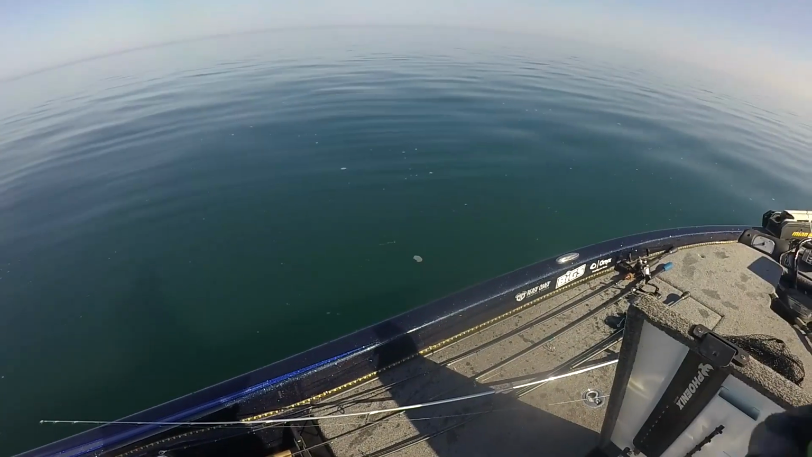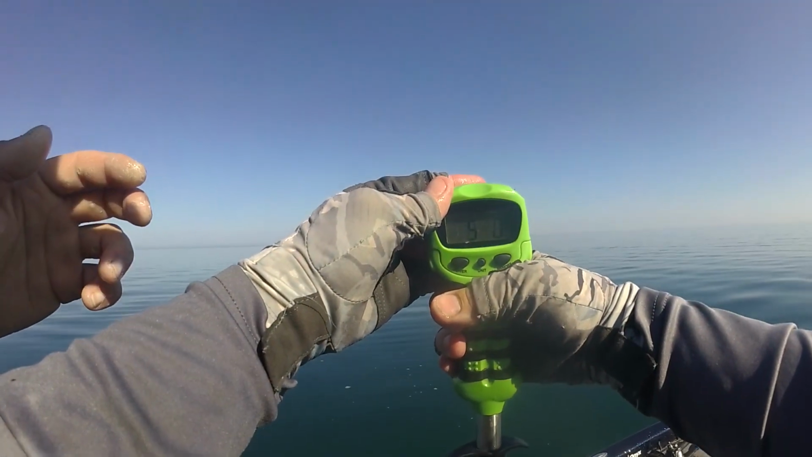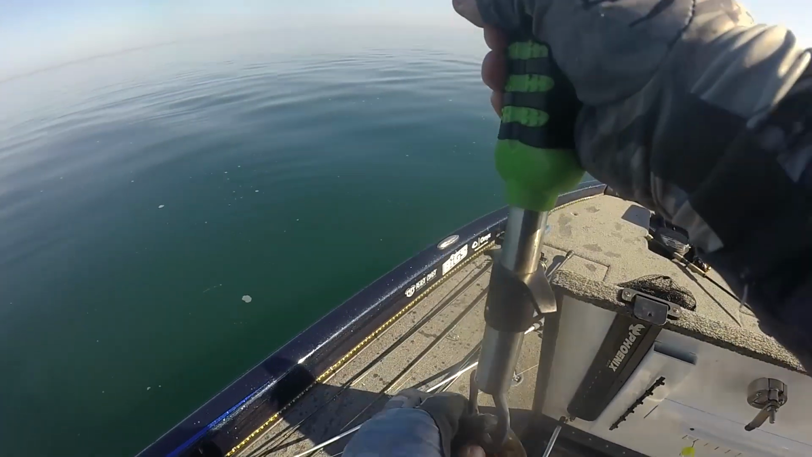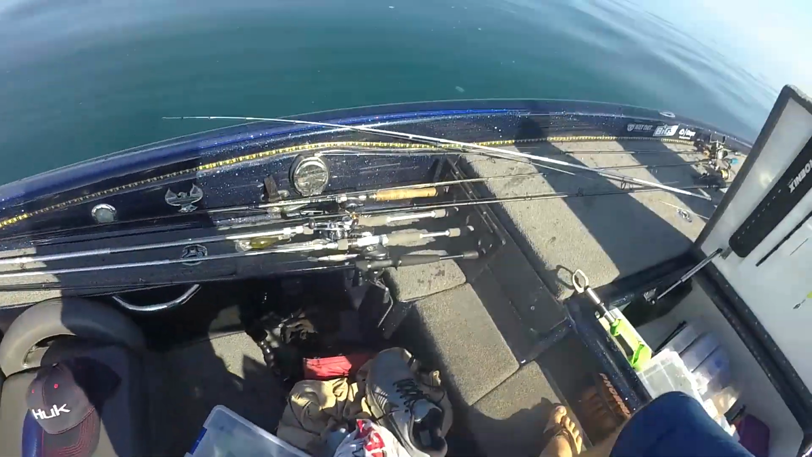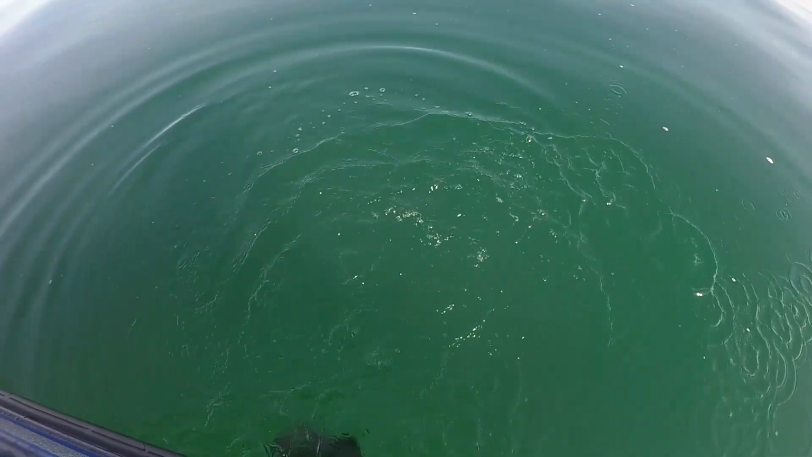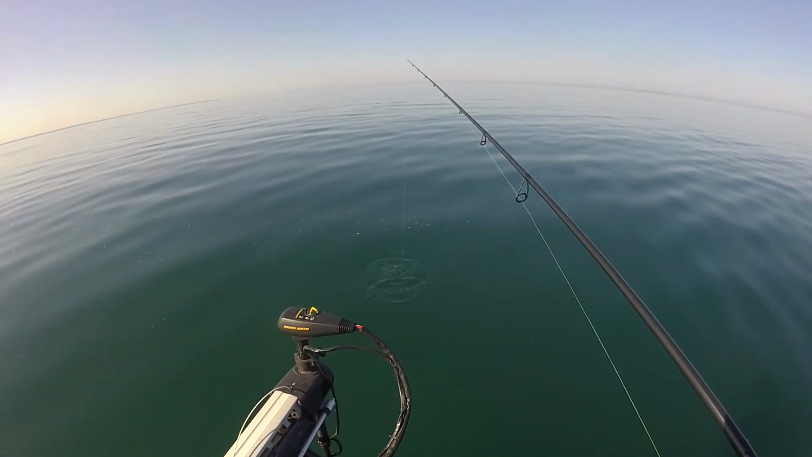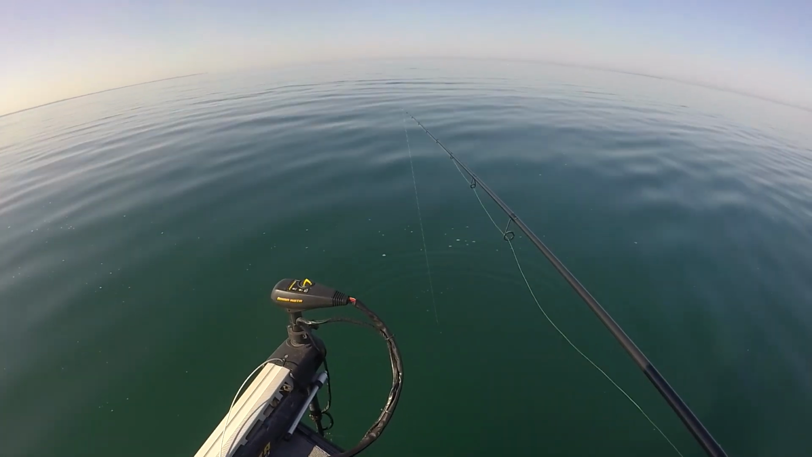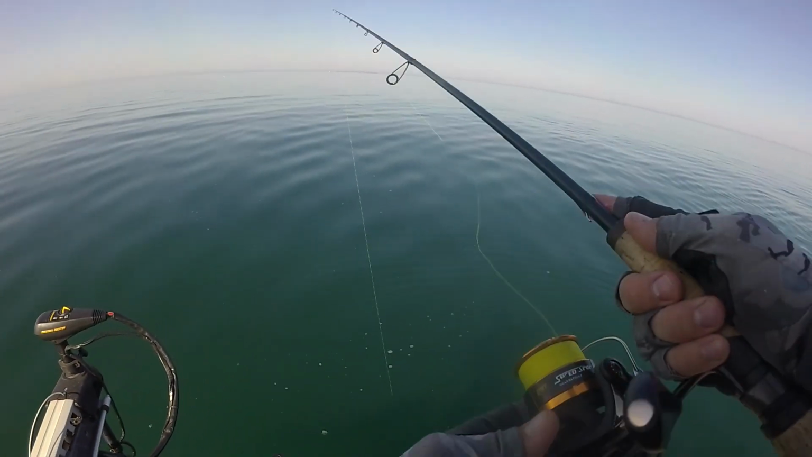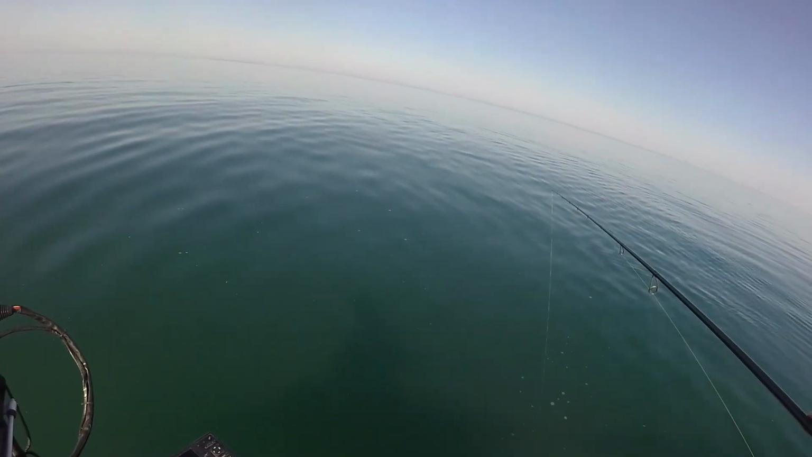I'm gonna say 5'9". Five three. That's another 5'3". That's gonna go right back down. There she goes. Oh my God. I'm marking a fish, just so you know. Maybe it's a pile of bait. Or maybe it's an absolute giant. I don't know what I'm marking right now.